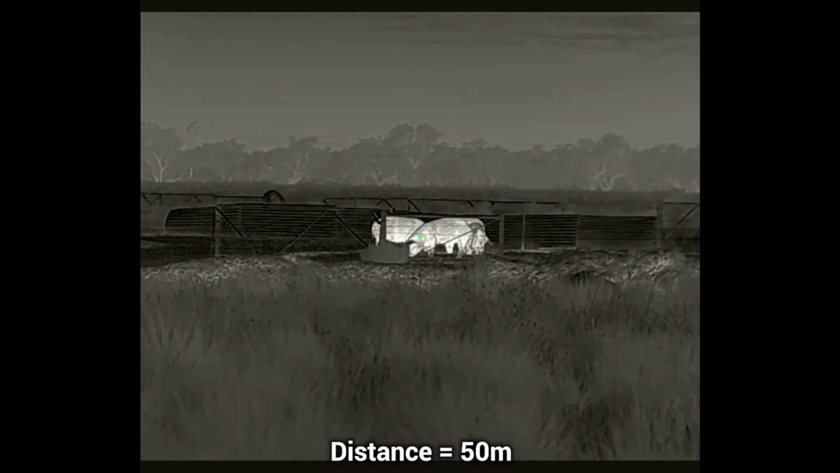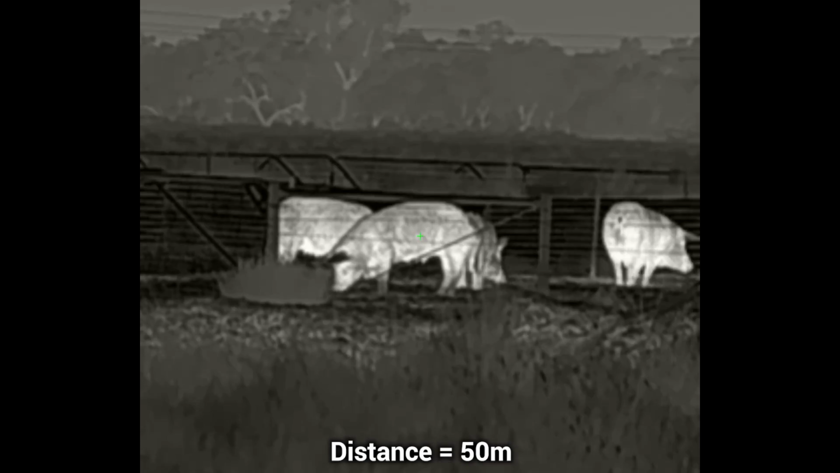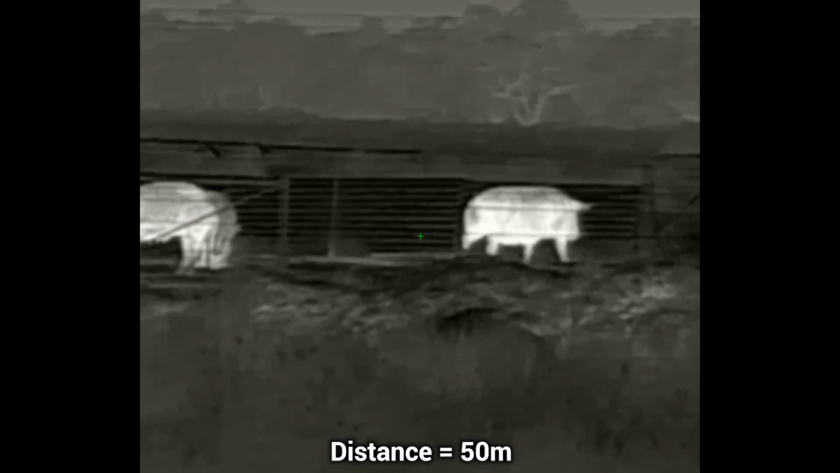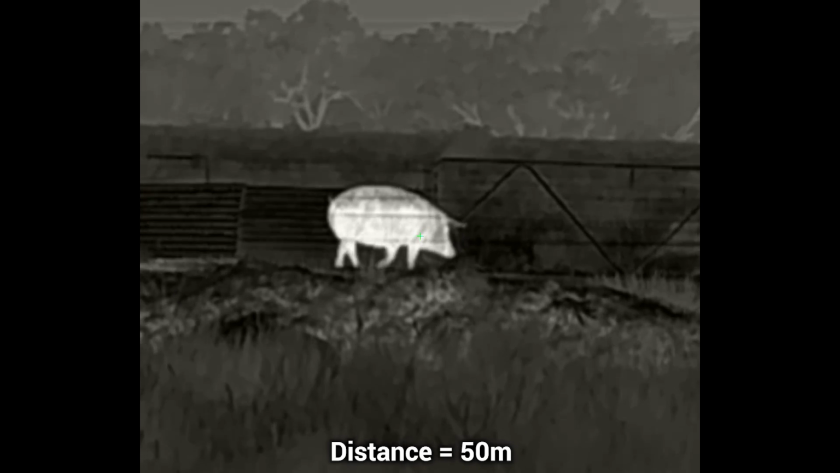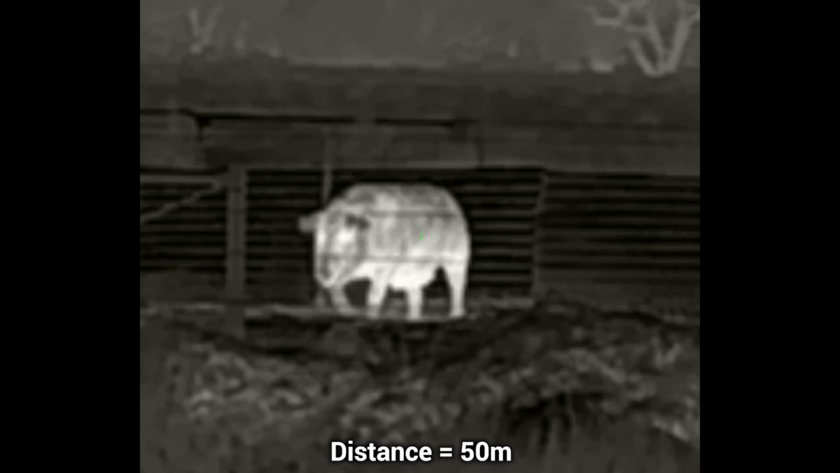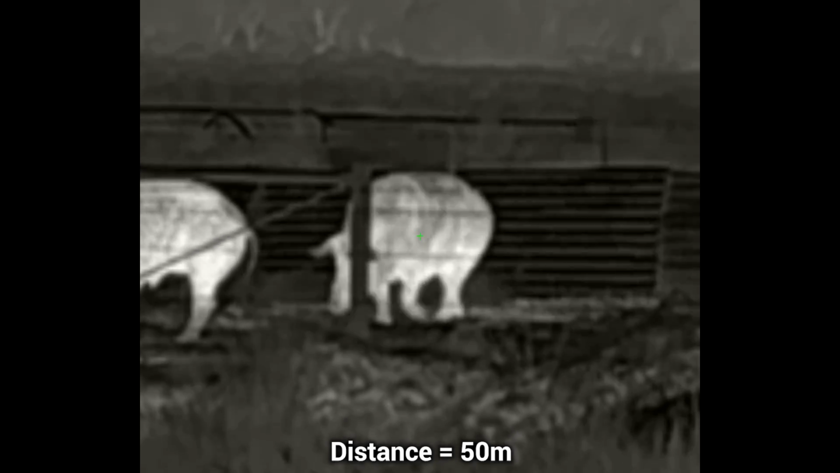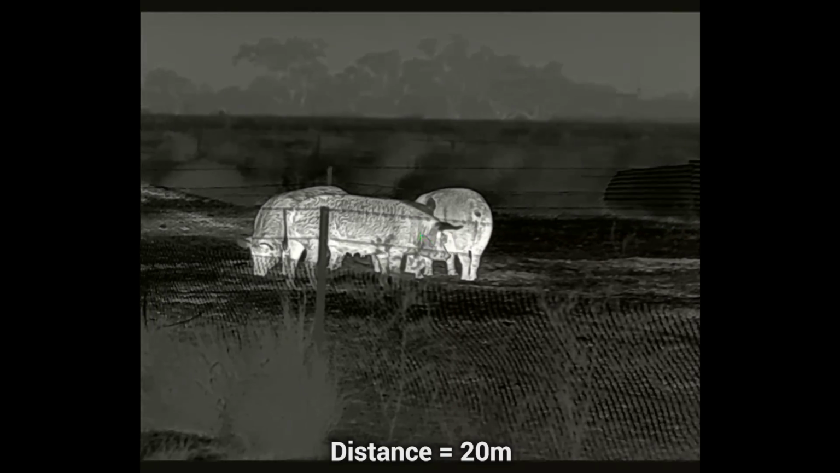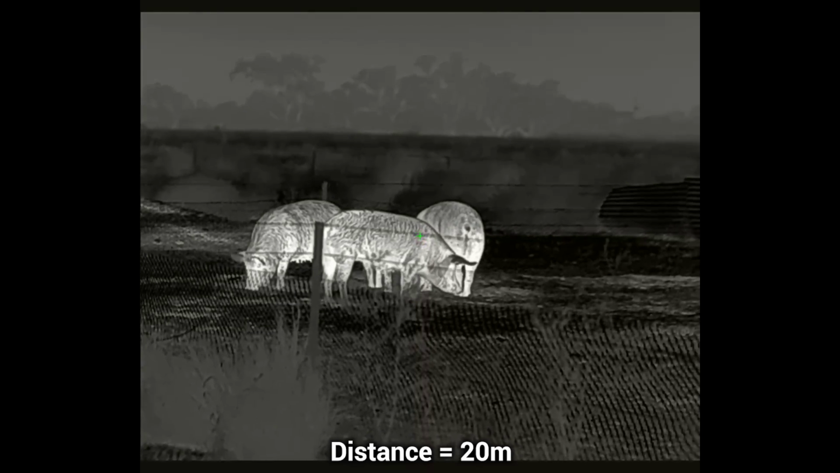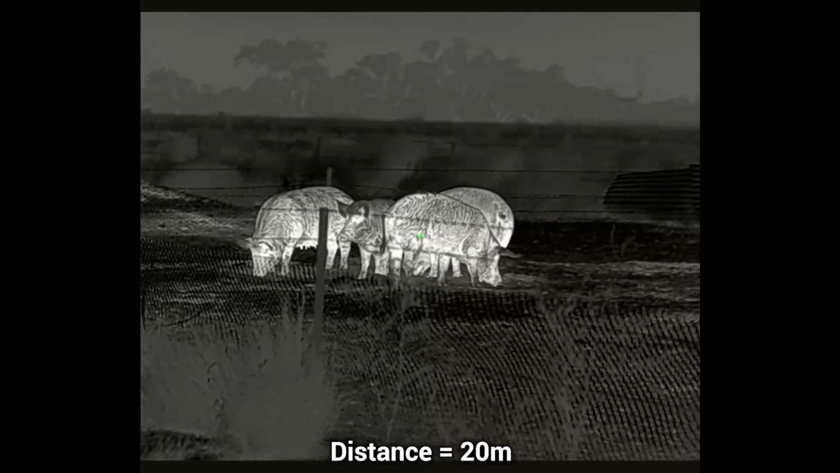Now we're going to 50 meters, so a bit closer in. We've got a better angle on the pigs now. We can make them out a bit better over the grass. And we're just zooming in a bit more there now. We've got a big sow here, absolute stonker, massive big pigs. And then we're going to go in right up close to about 20-30 meters from them. You can really see the definition and detail, it's quite good.